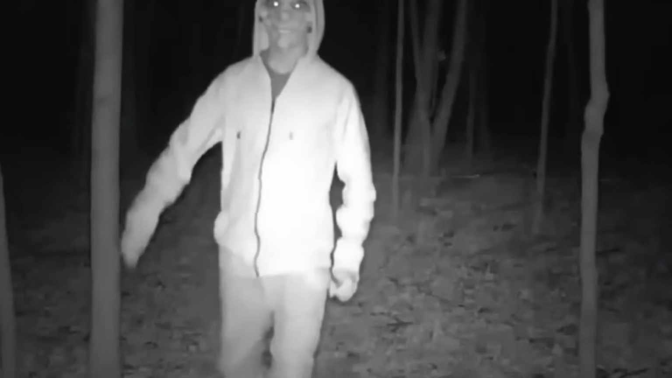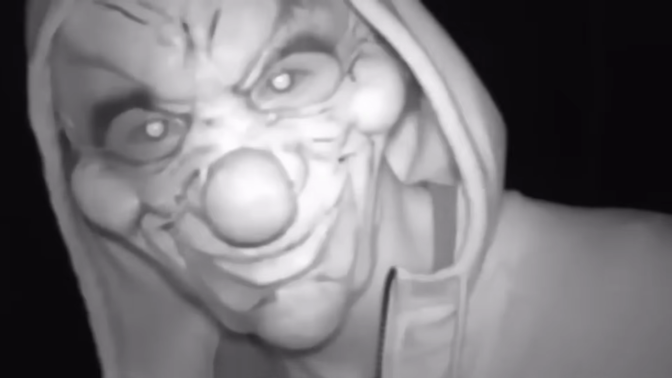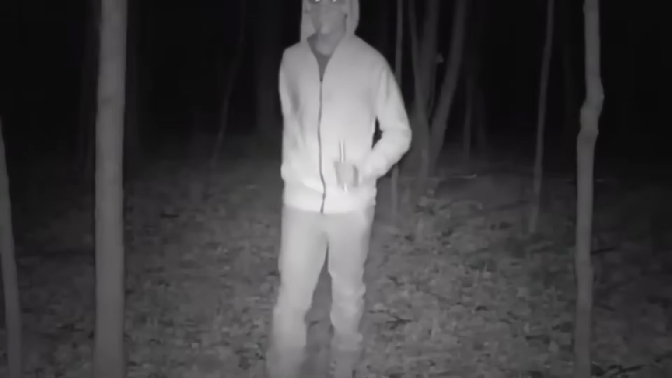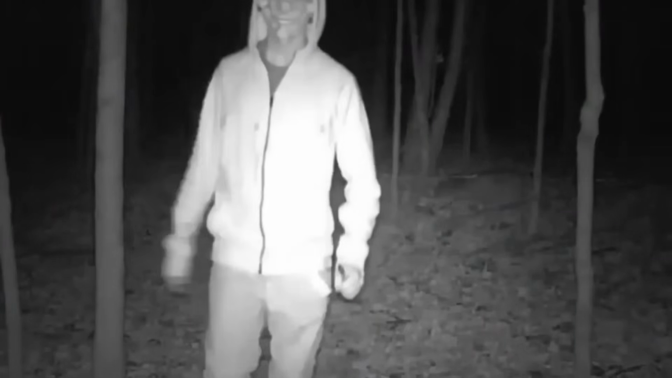Considering it was a man, of course, we can't say anything if it was a ghost or something, you know? Well, this creepy clown came straight towards the camera and stared into it for a few seconds for God knows what reason, leaving us all wondering what other mysteries might be lurking there.